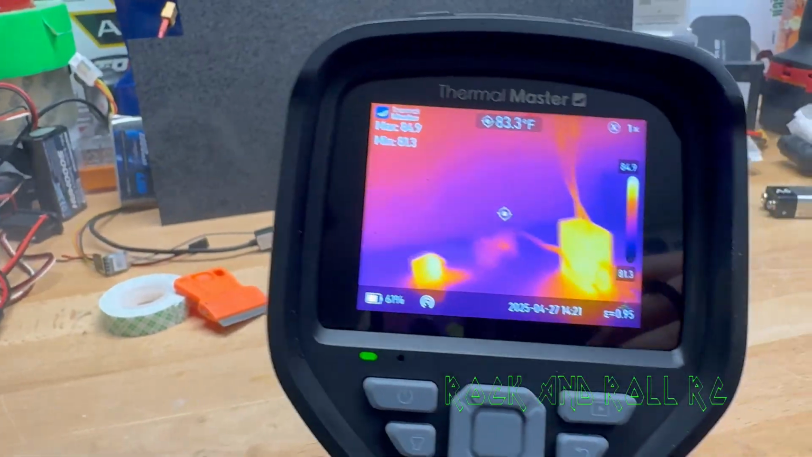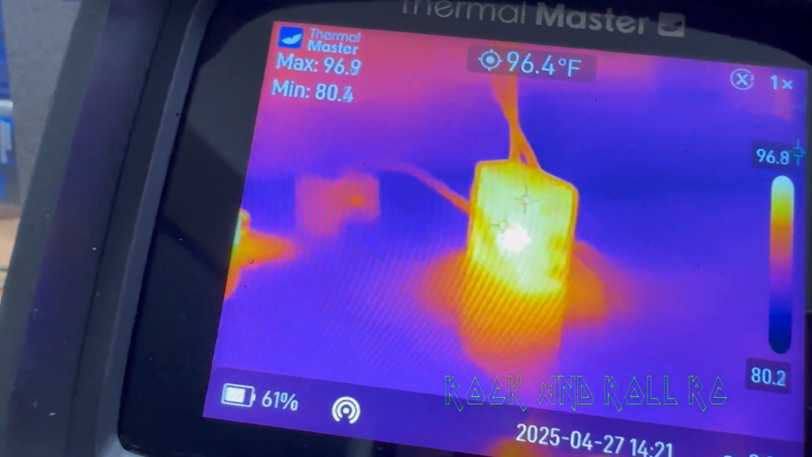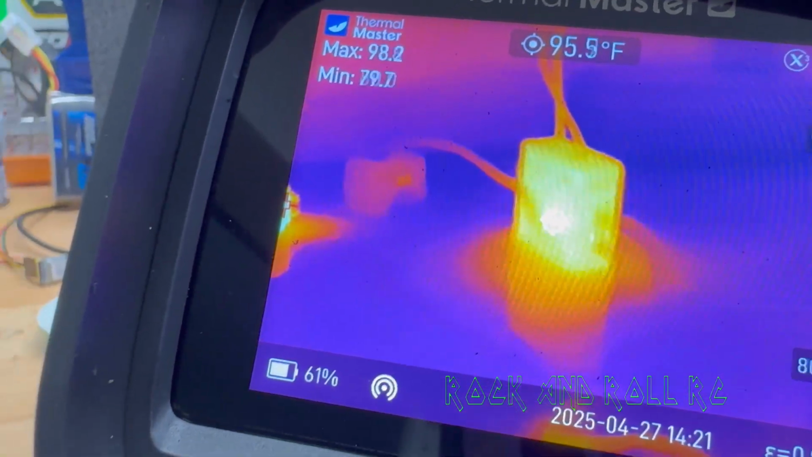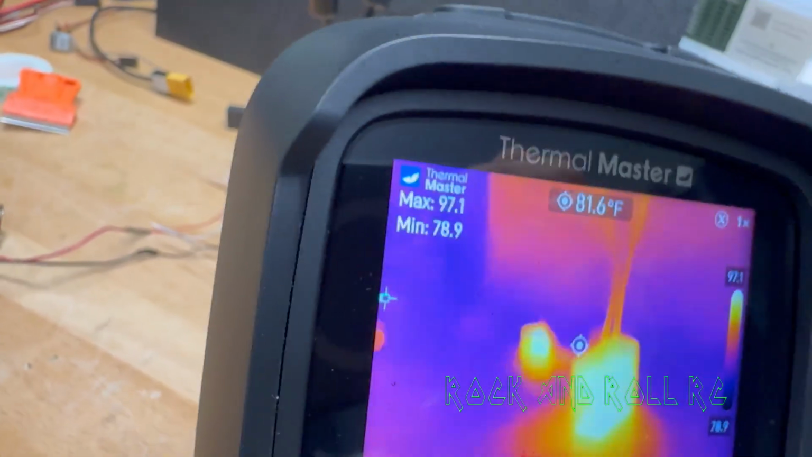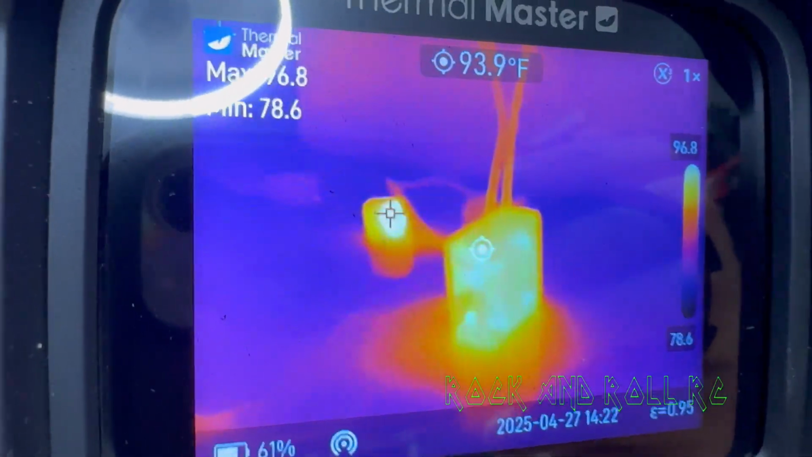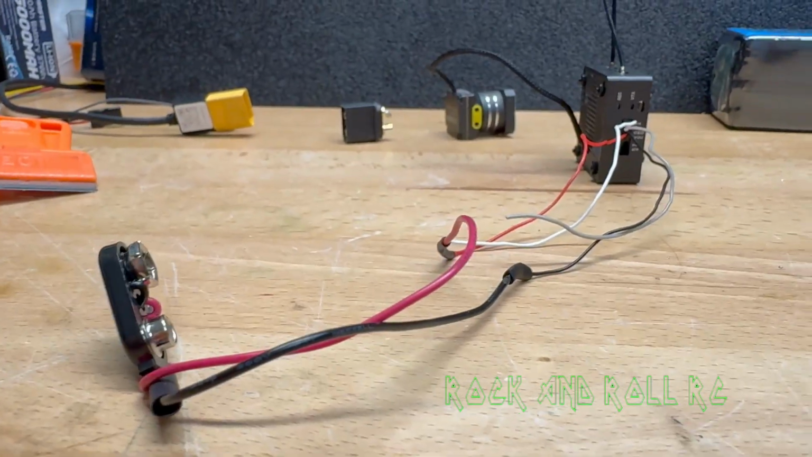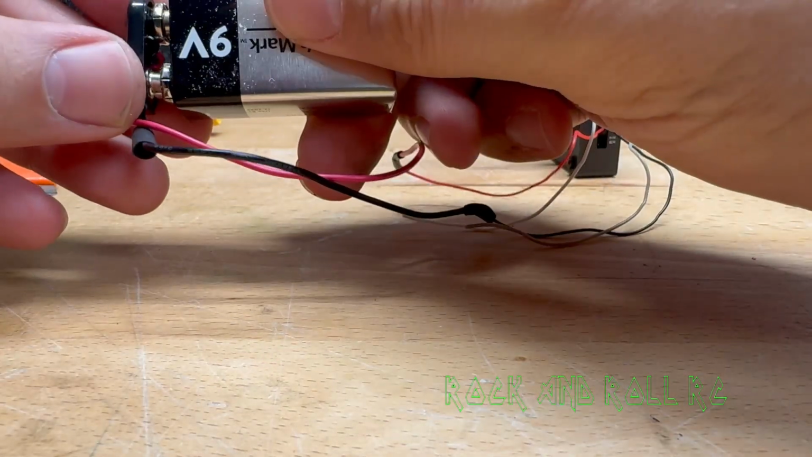So after running the thermal camera on the VTX while hooked up to an 11.4 volt 4S battery, we went and soldered a 9-volt battery connector onto the power leads for the VTX, and now we're going to do the same test at 9 volts. You will notice that the temperatures are a lot cooler at 9 volts than they are at 14 or 12 volts, or I think you can run this all the way up to like 25.4 volts or 6S. I don't run anything that high, but you can if you want to.